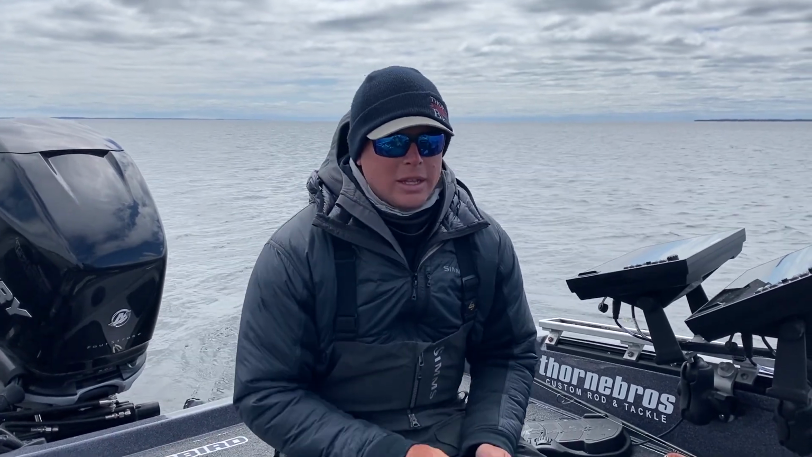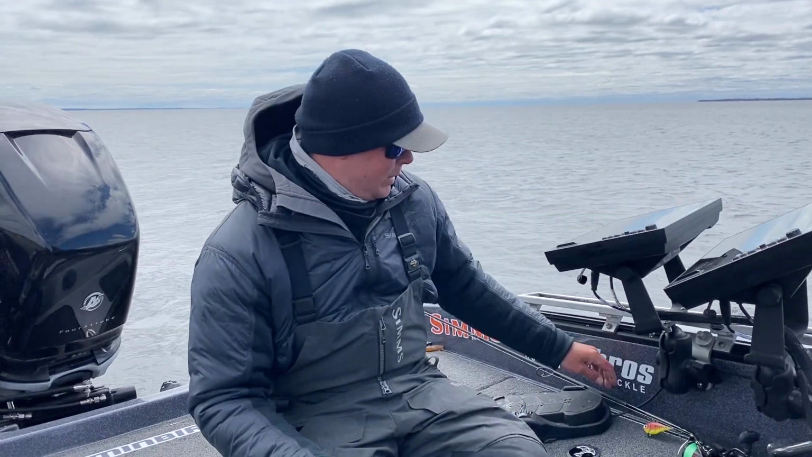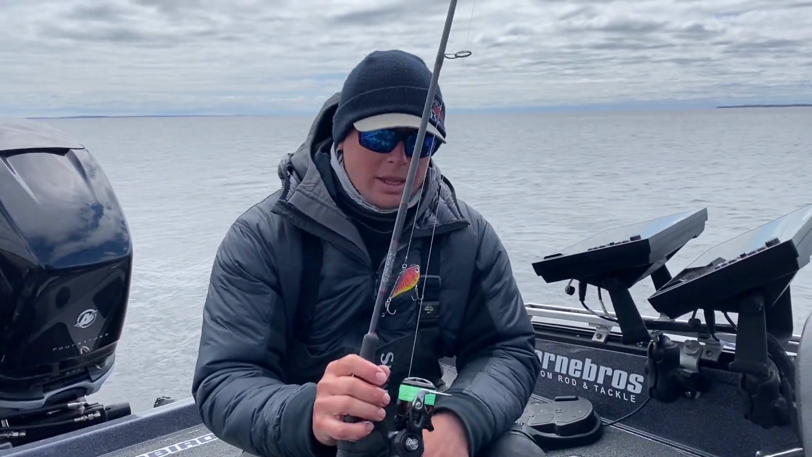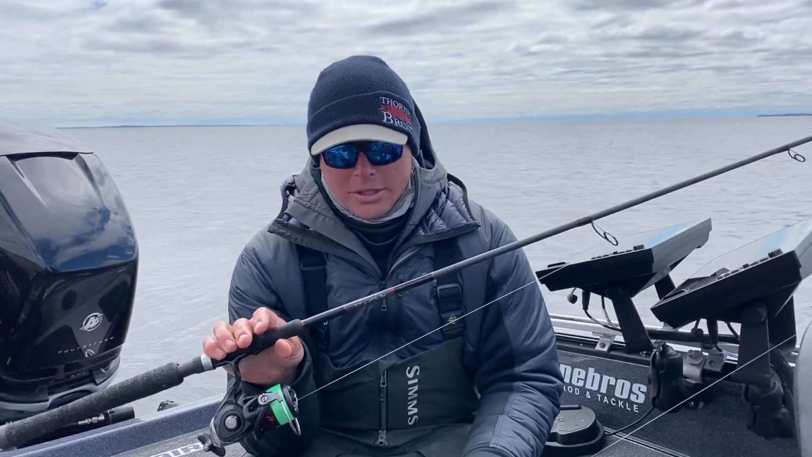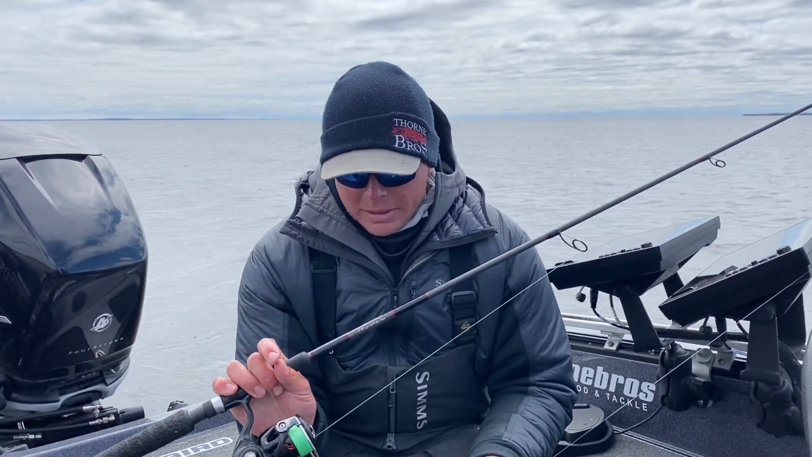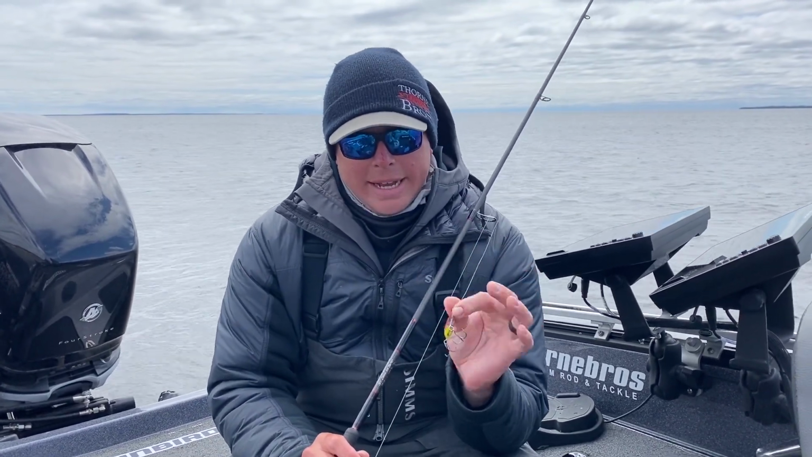But one last thing I should touch on, I made a switch in rods this year. Now, obviously everybody knows that in Green Bay we throw a lot of Rippin' Raps, and I personally like a little bit longer rod. It might be just for musky fishing, but I think I can get a lot better action out of my bait, especially out on my cast, with a longer rod.